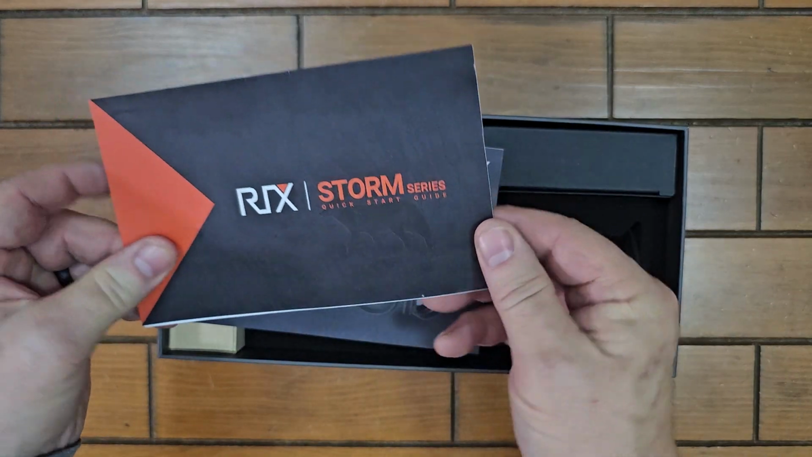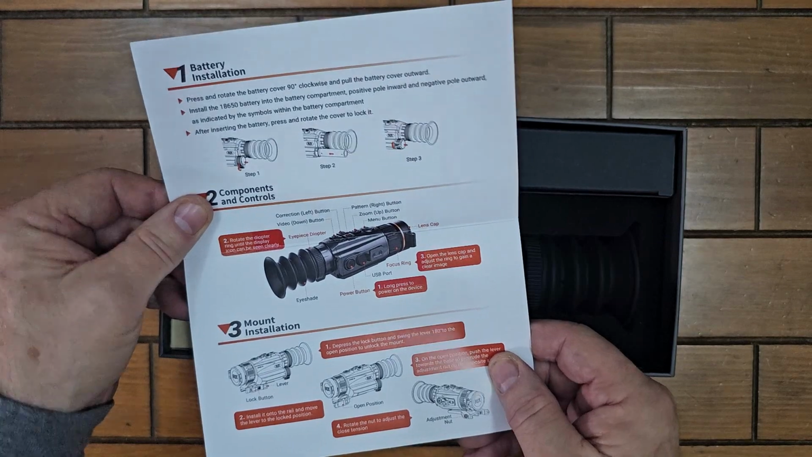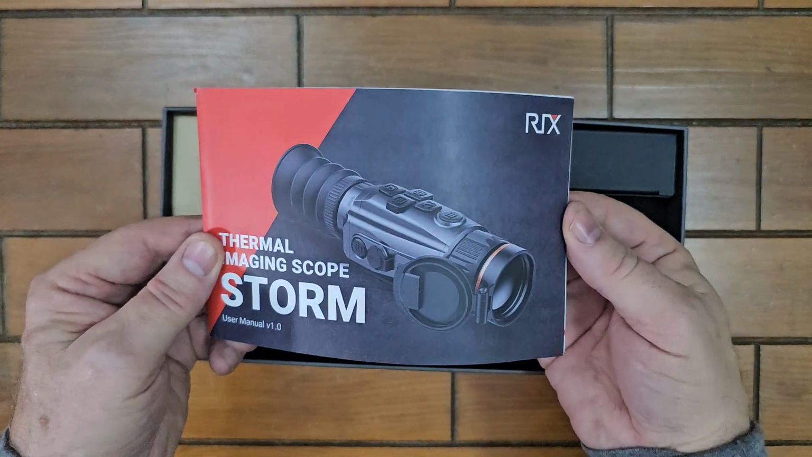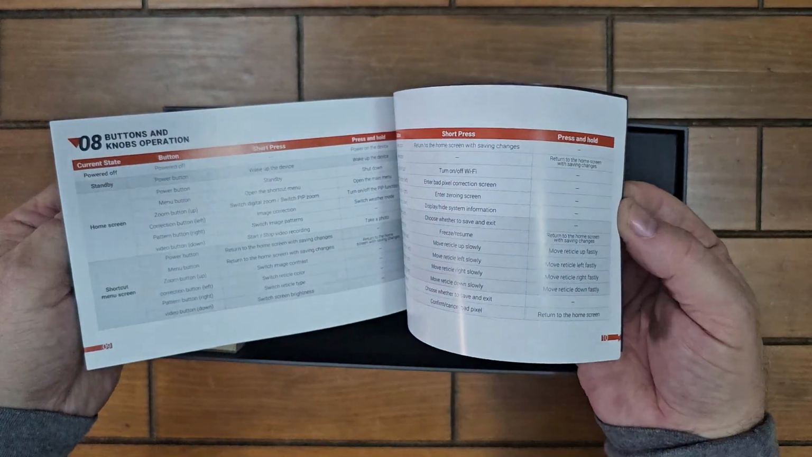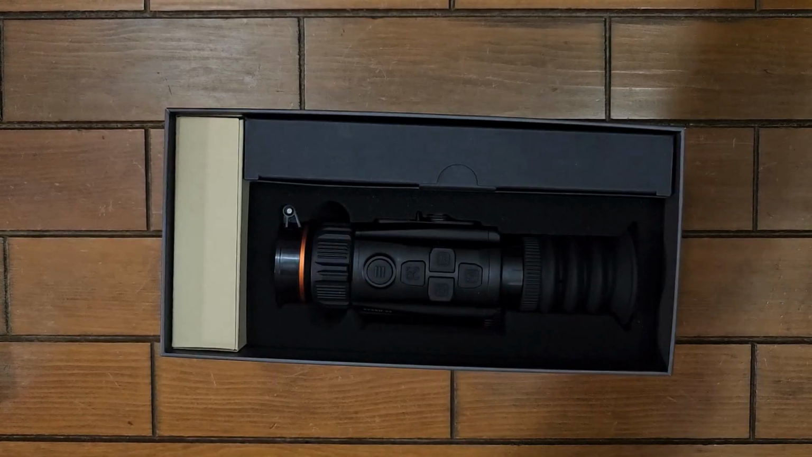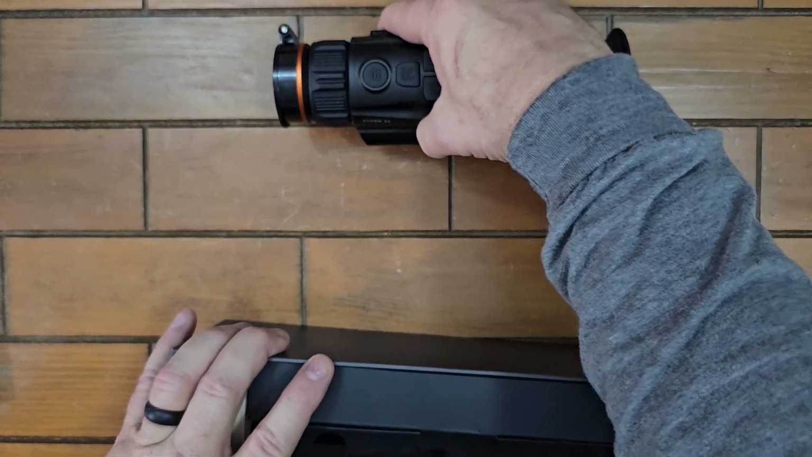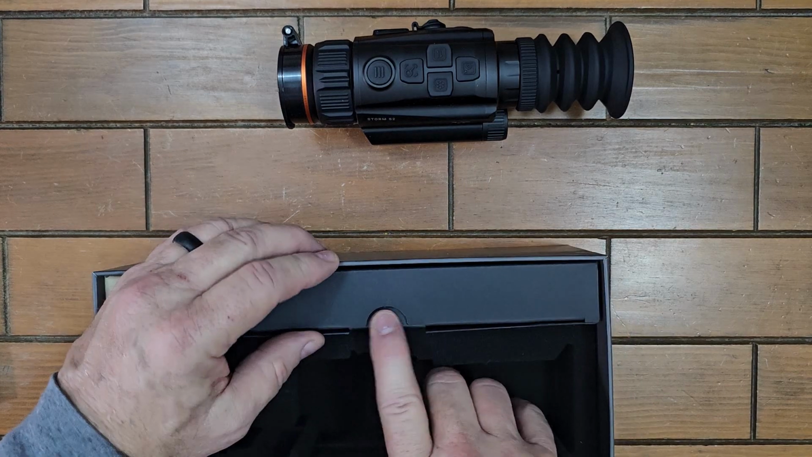There's a little quick start guide. This was very important for me figuring out how to mount the scope onto the rifle. Things are set up a little bit differently than what I'm used to. It's actually a very nice system, works very well. I'm pleased with it. And of course you have the user manual. If you've used any other sort of electro-optics previously, using the Storm models is going to be very easy. You'll still have to use the manual for a couple things, but generally speaking, if you've had any experience, you're not going to need the manual. So there's the optic itself, but let's see what else is in the box first.